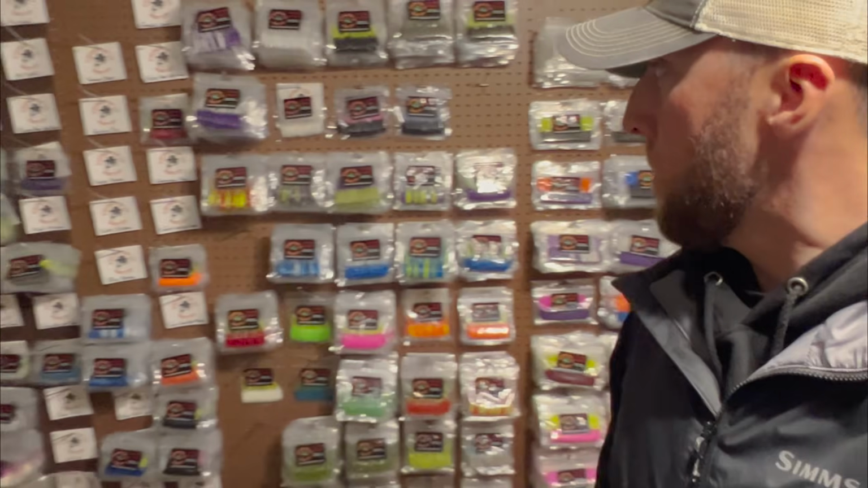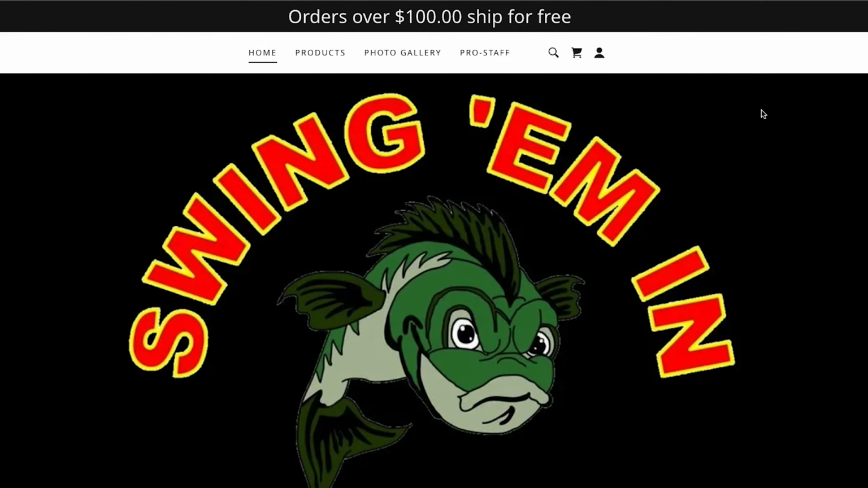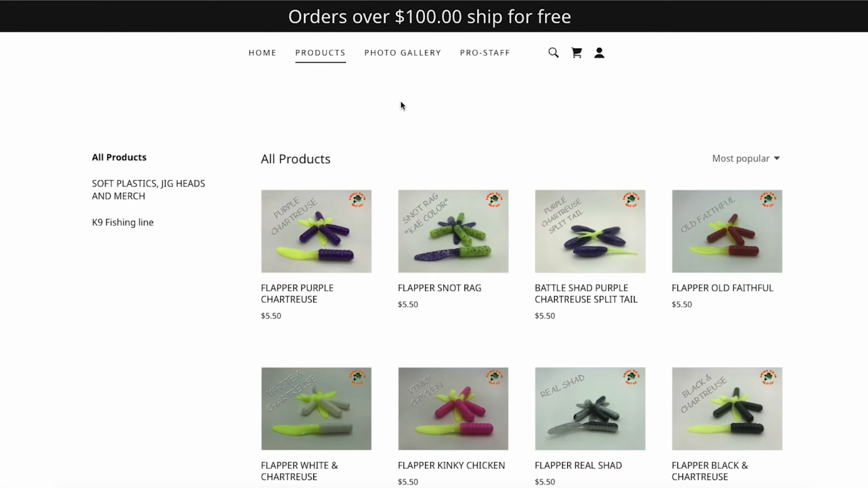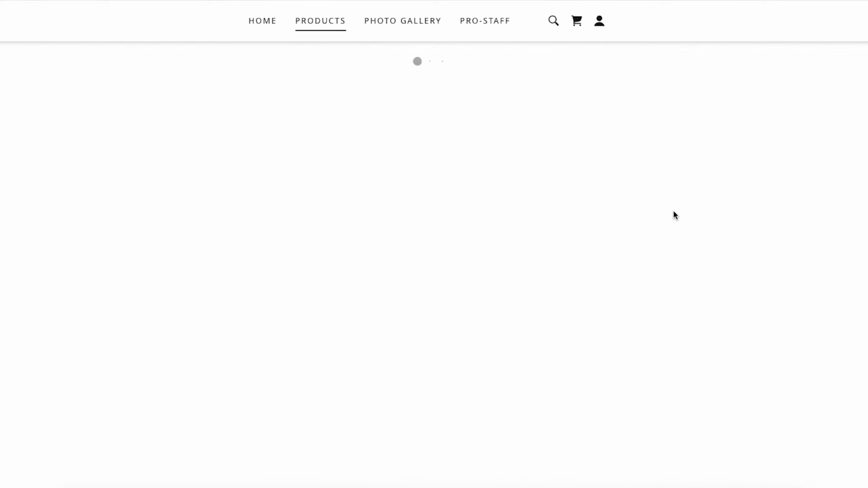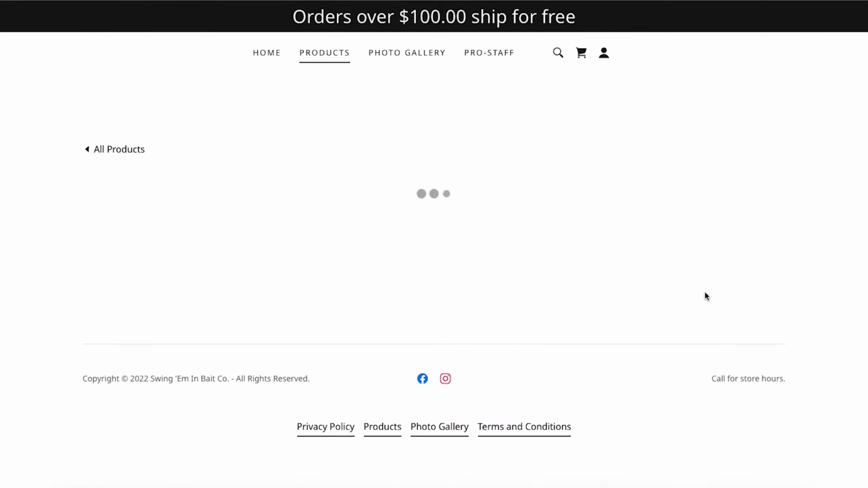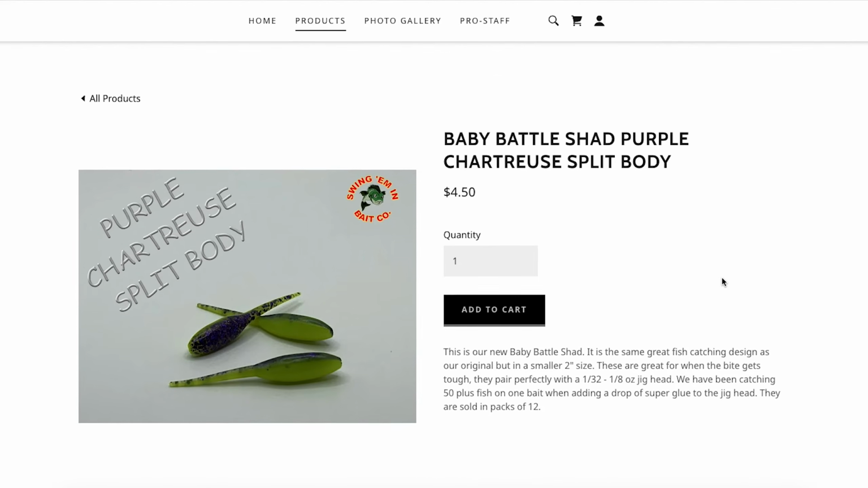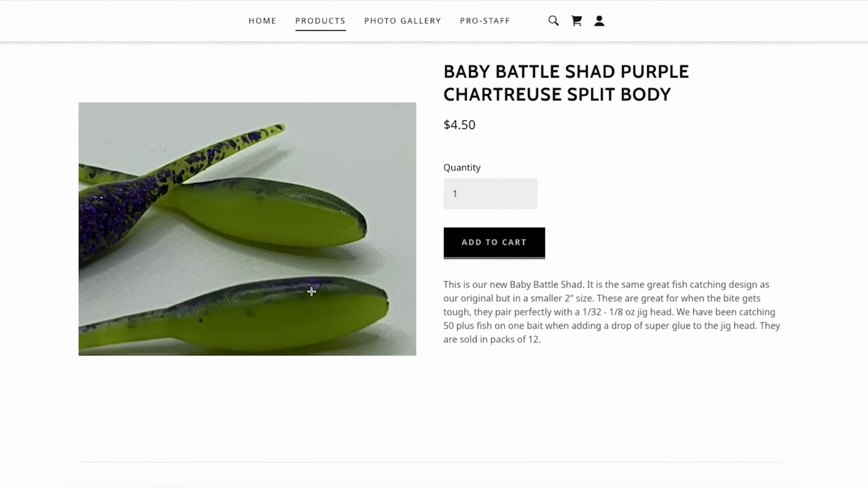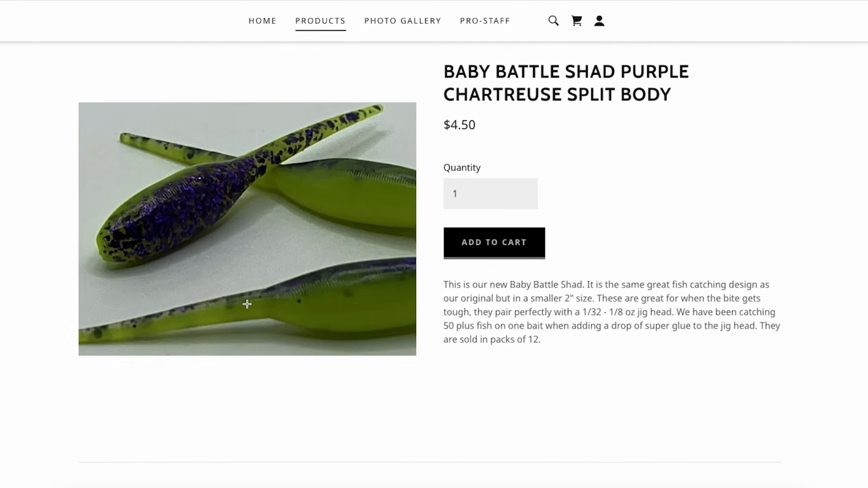One of the new ones that we really got into the end of the summer was the baby battle shads. Bob Purr and I had really good luck with them during the tournament season. As you can see, I'm trying to build up the inventory of those. I'm trying to get all the colors in the baby battle shads like that I have in the flappers. So eventually I'll have all those stocked up. It's going to be a really good bait going into the winter bite. So kind of excited about that.